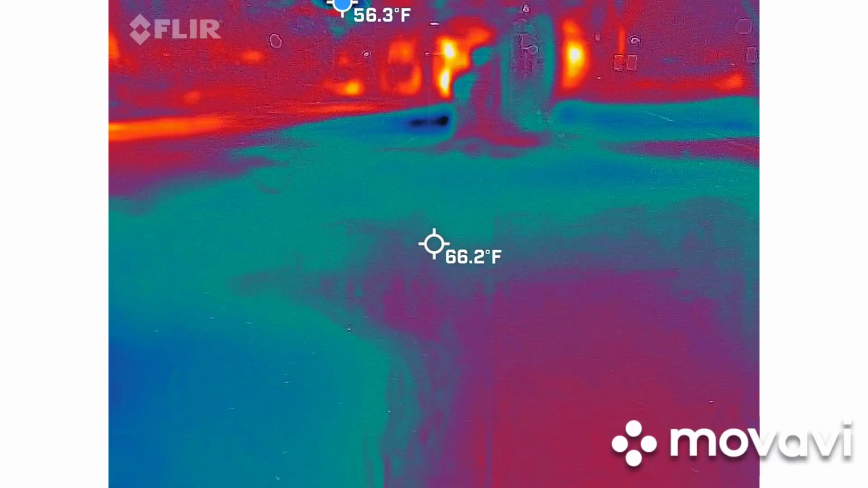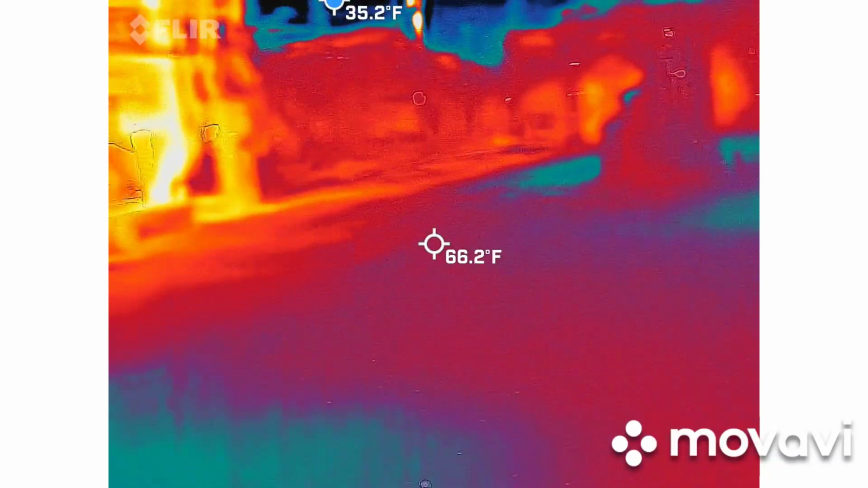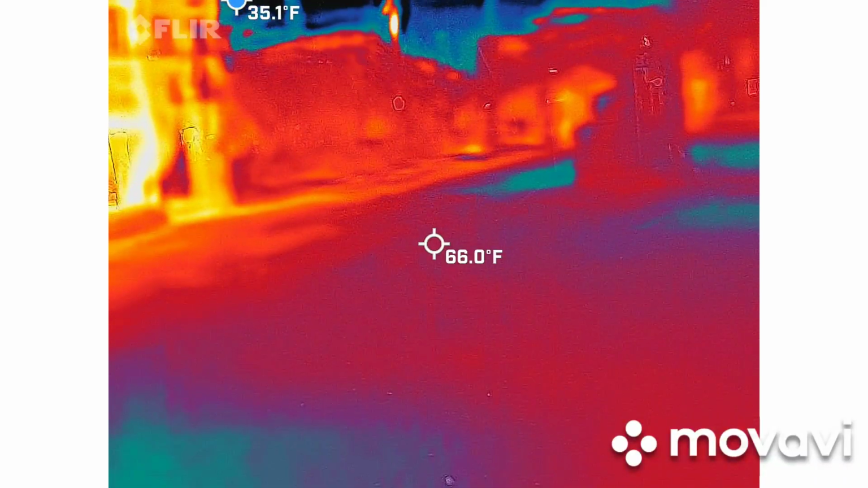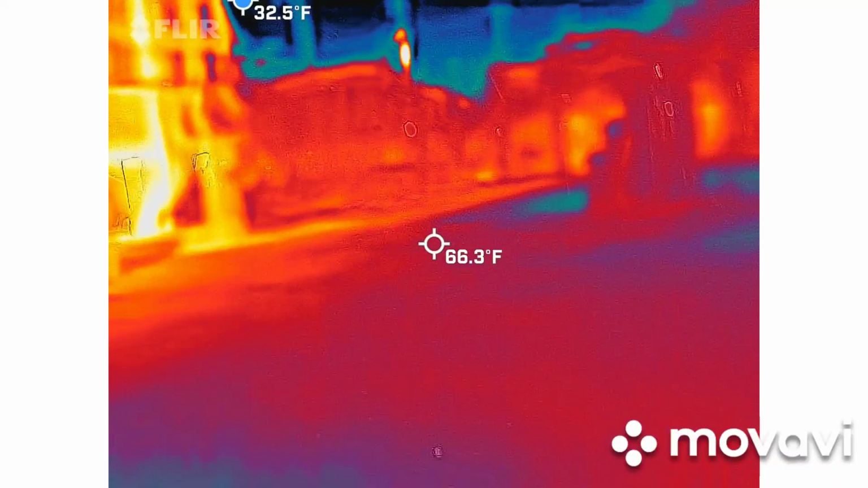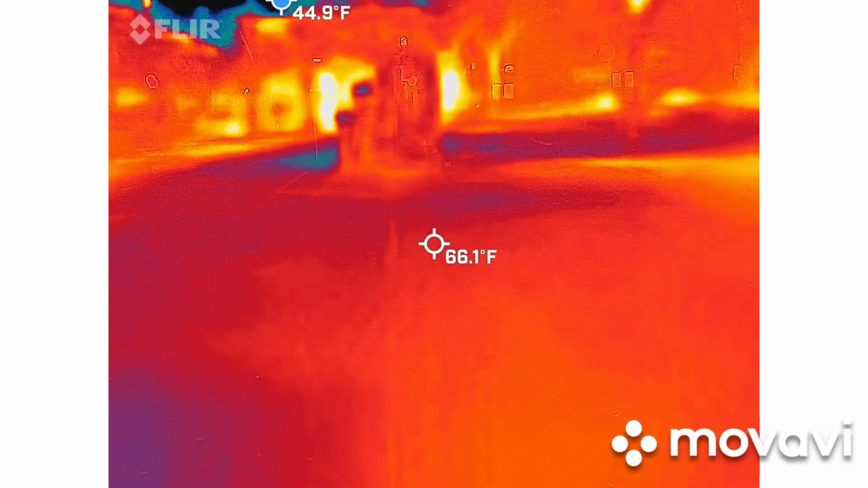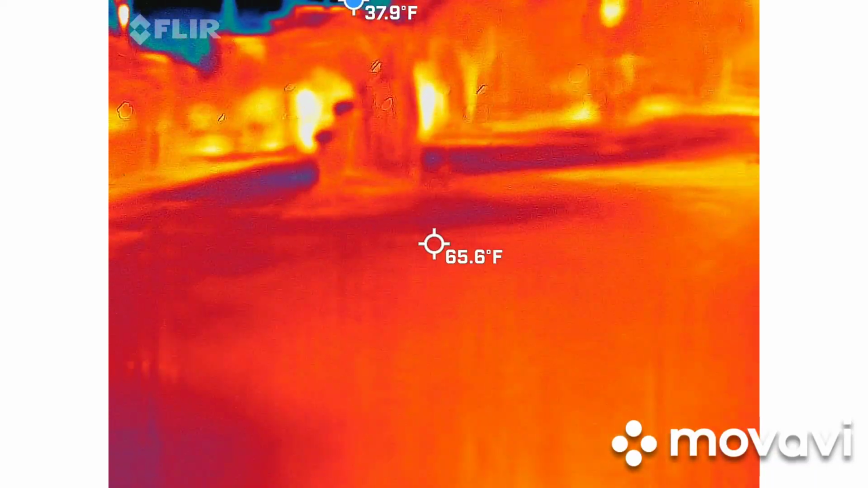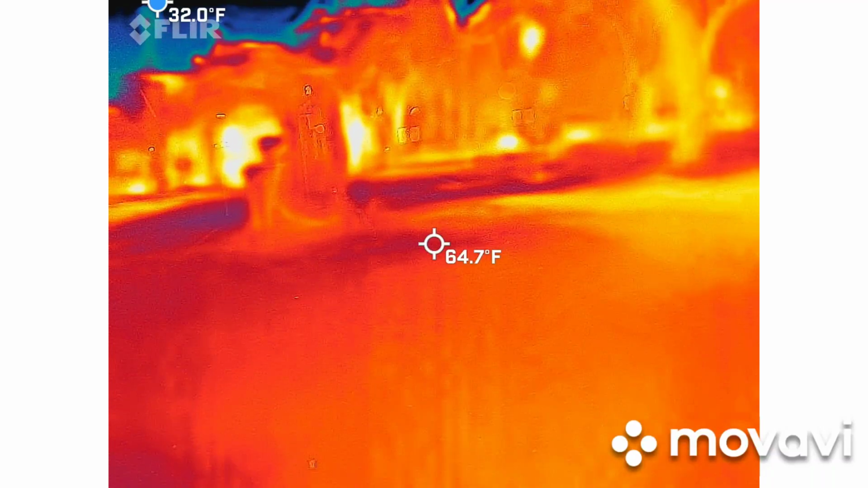I might miss some of these things we catch in real time. That's why I write them down. But with the audio, obviously I usually notate it, so you'll be able to hear it. It's kind of weird. European.